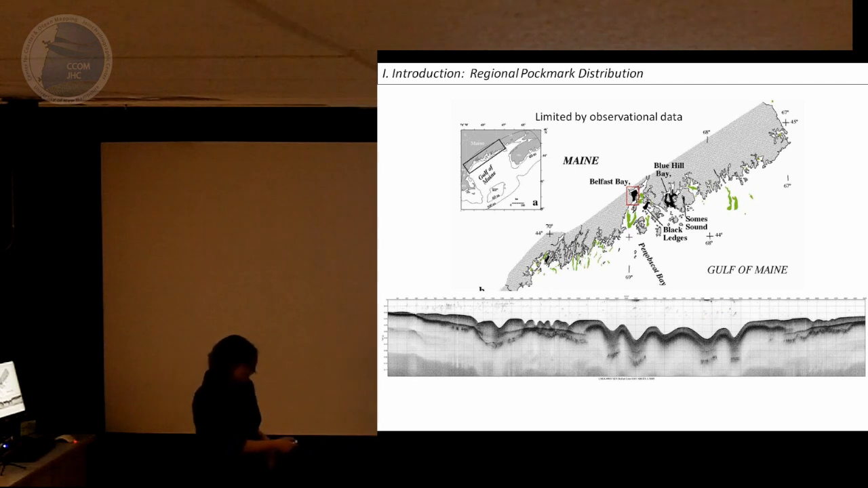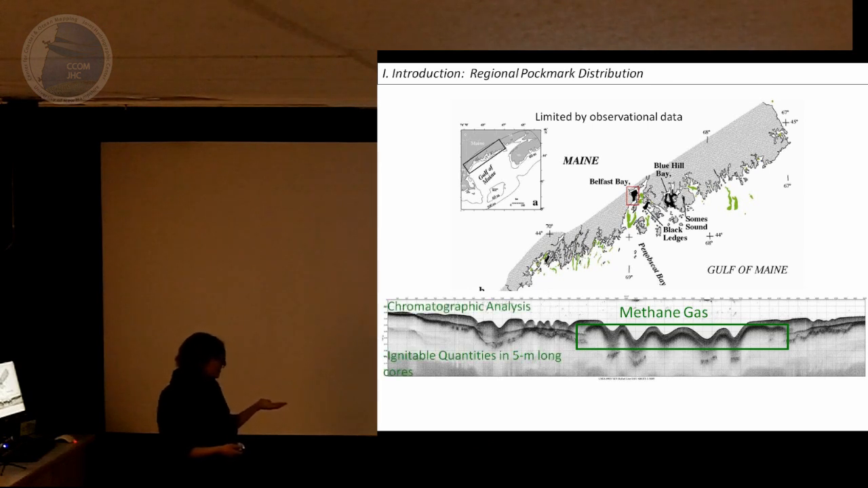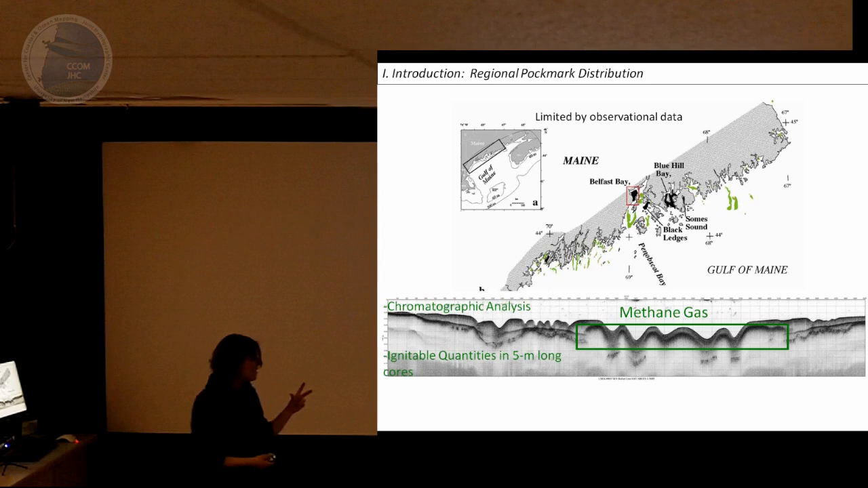So this would be kind of a classic seismic line that we get in a Pockmark field area. These areas, you get curtains of acoustic turbidity. Interpret that as methane gas. This has been verified as methane gas through chromatographic analysis of some headspace gas, and there's ignitable quantities of the gas in vibrocores that have been collected in this area. So we know it's methane.